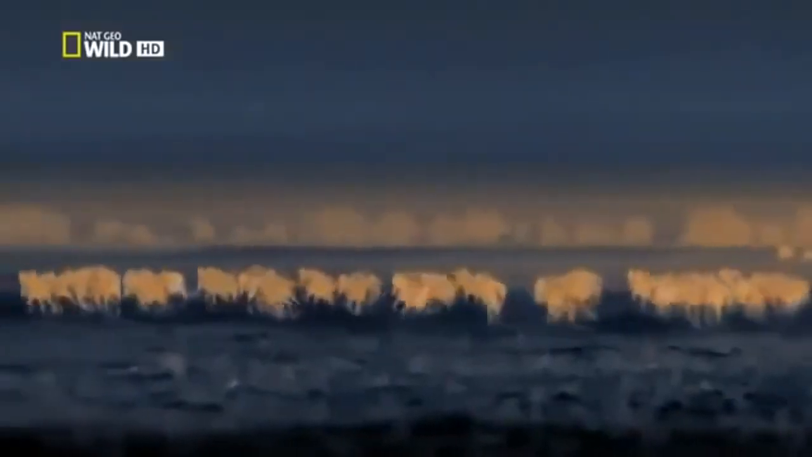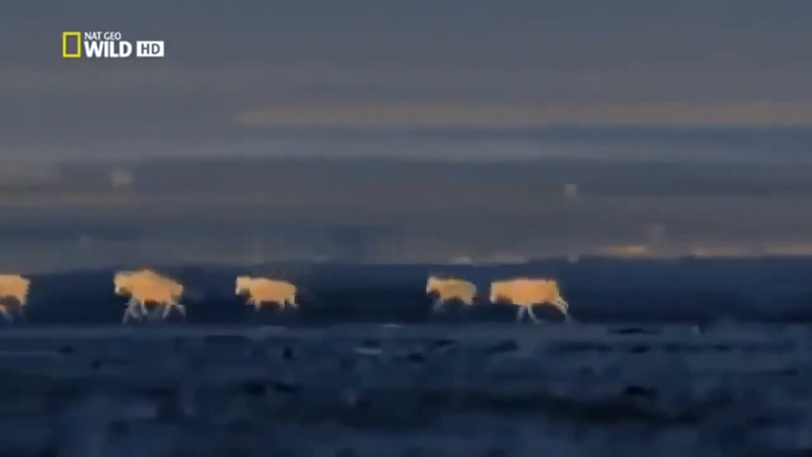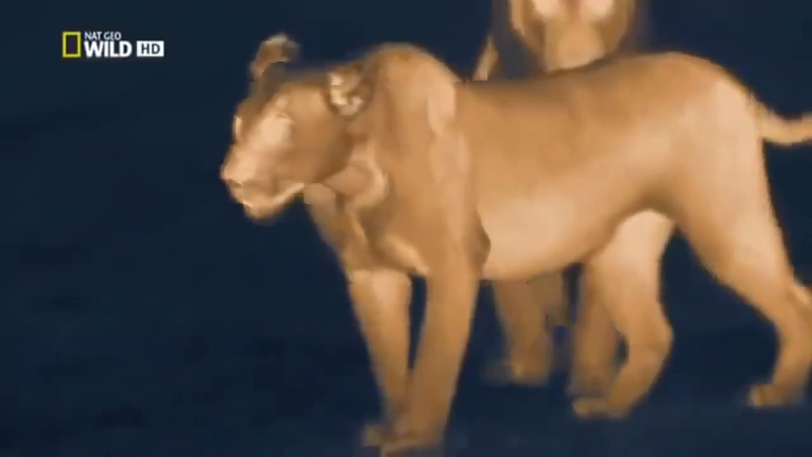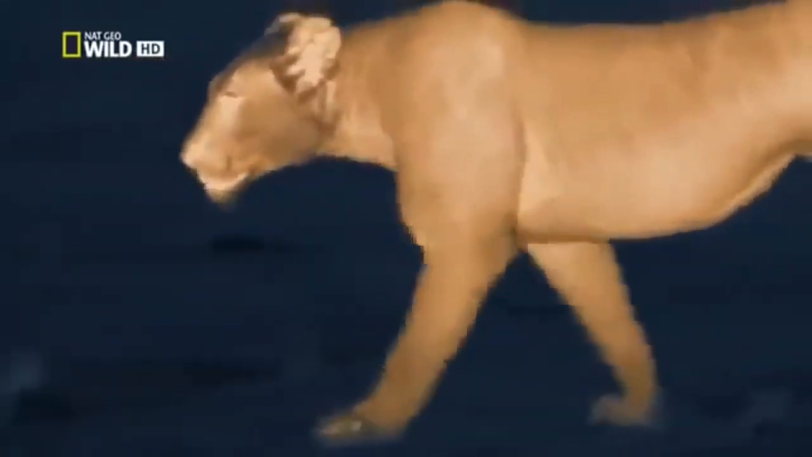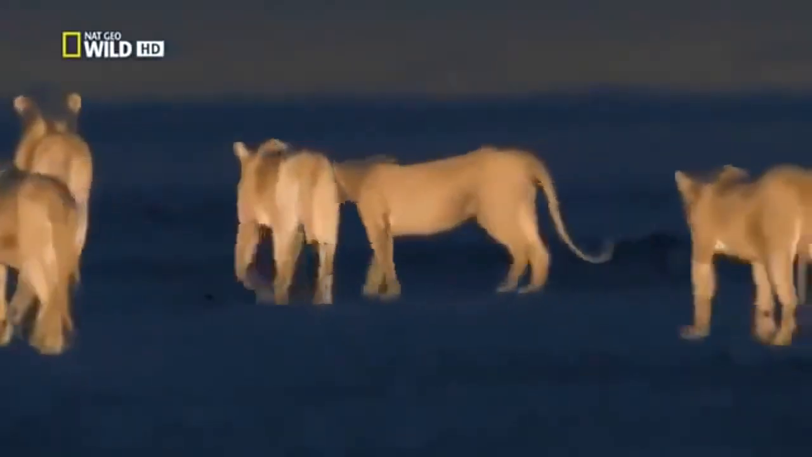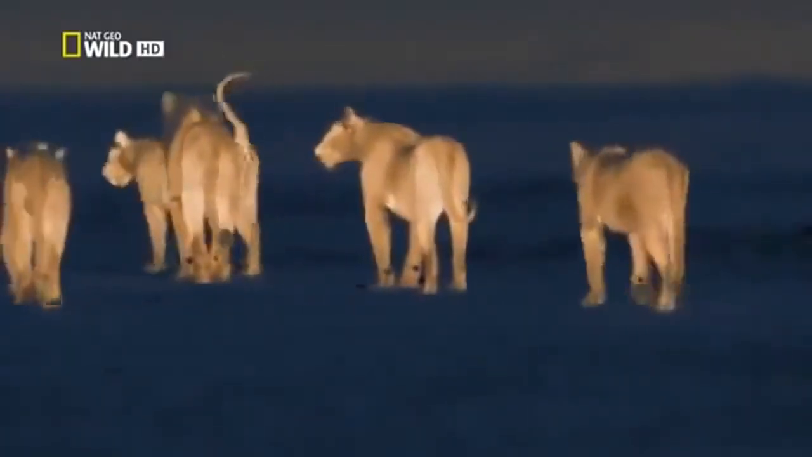The wildebeest hear her heavy footfalls and take off. The young girl seems surprised to have cleared the area. Mum is not impressed. Now they'll all have to walk another half an hour before they catch up with food again. It's a painful lesson in wasted energy.